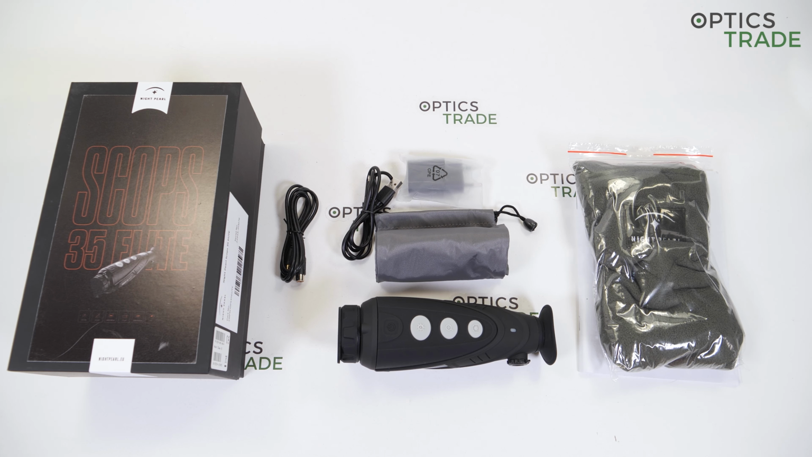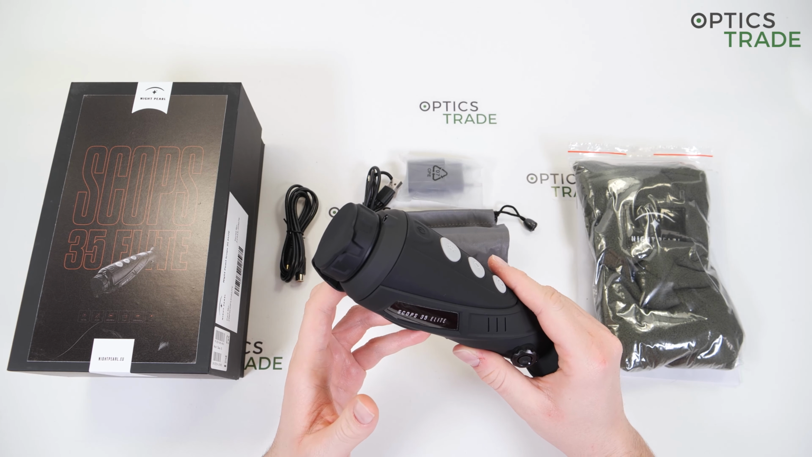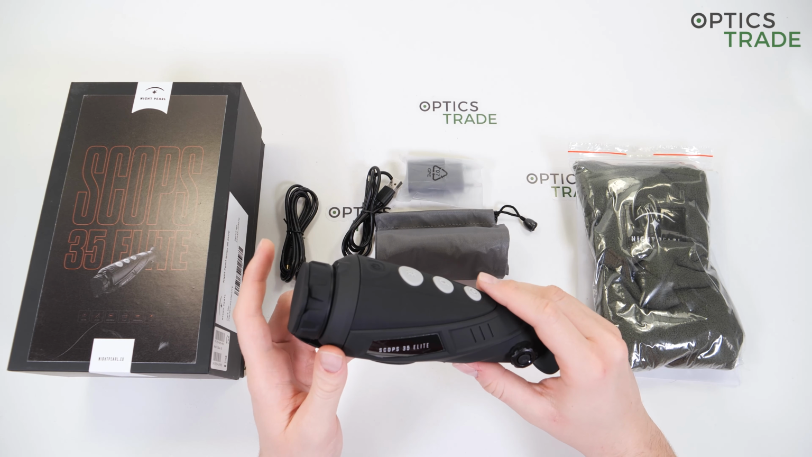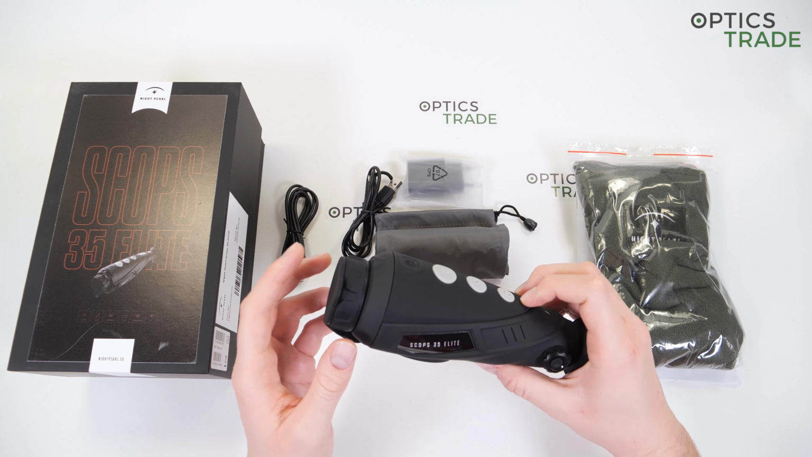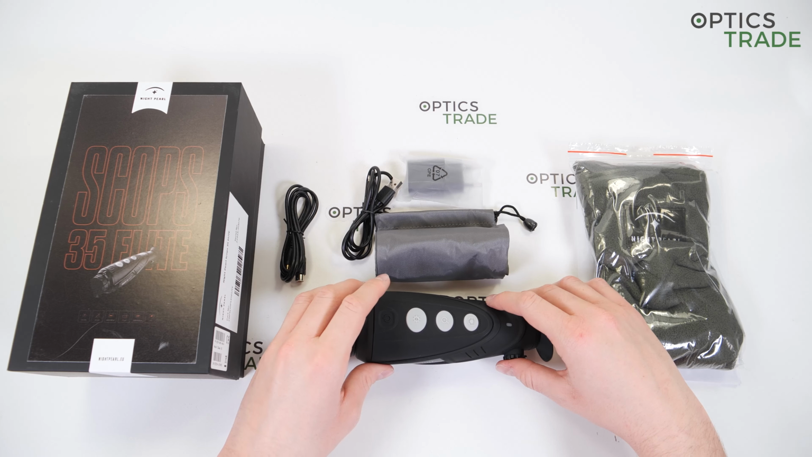It's a family-owned business. They focus on the production of night vision and thermal optics for hunting and law enforcement purposes. They have new headquarters since 2016 with modern equipment, and their philosophy is based on offering high-quality devices for an affordable price. All the monoculars from the SCOPS series are OEM products. They are completely disassembled in the nightpearl factory for a thorough quality check, and then they reassemble them back at the end. The series has been around for some time.